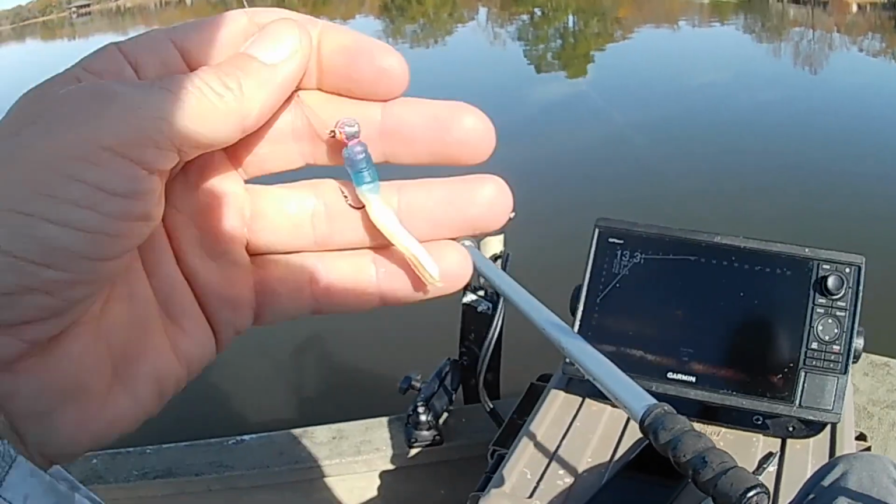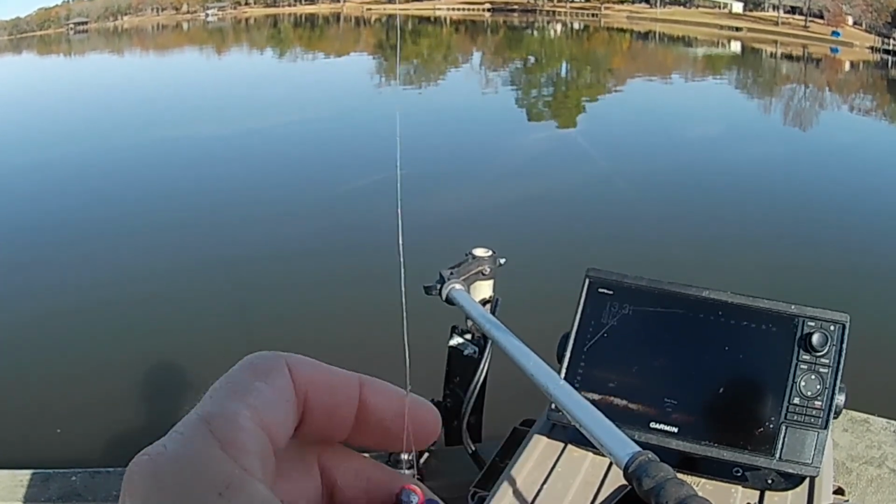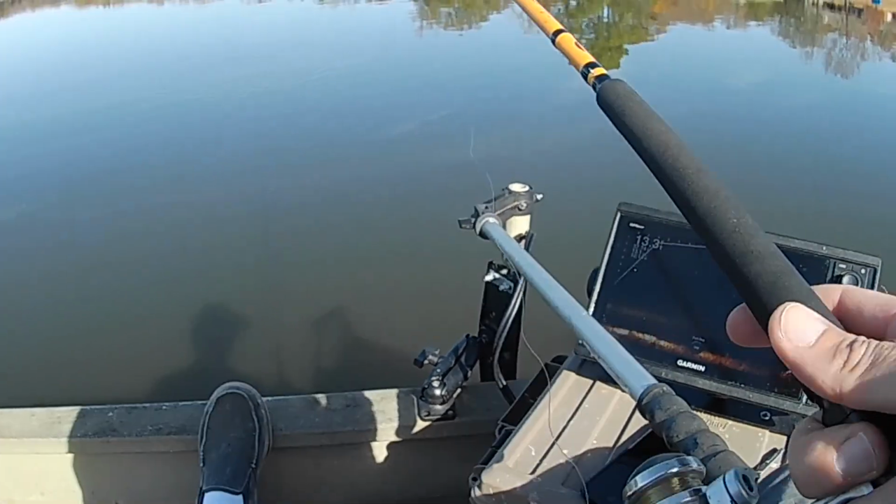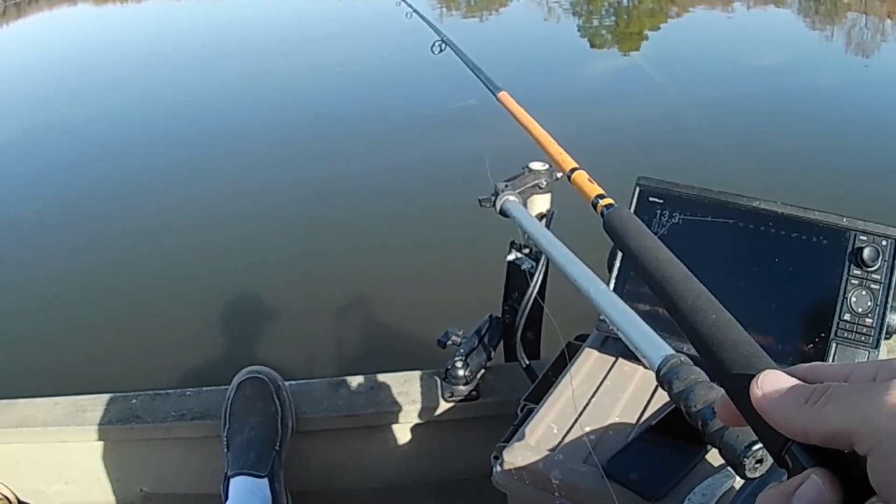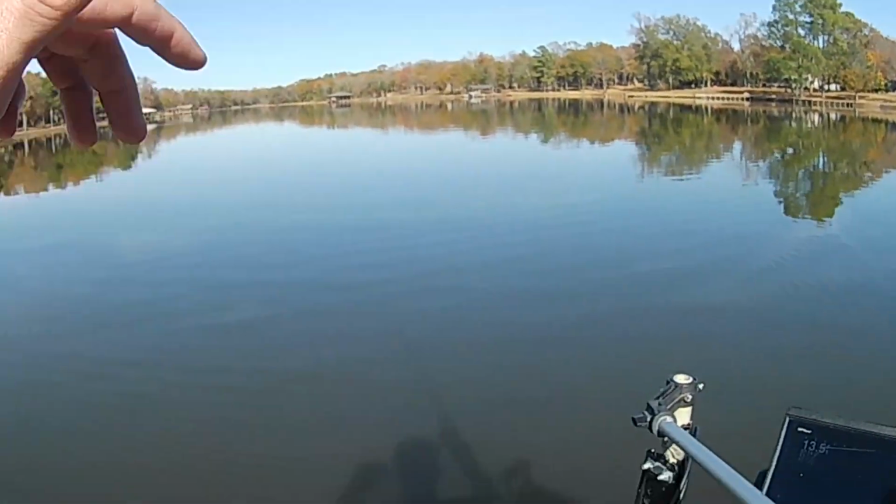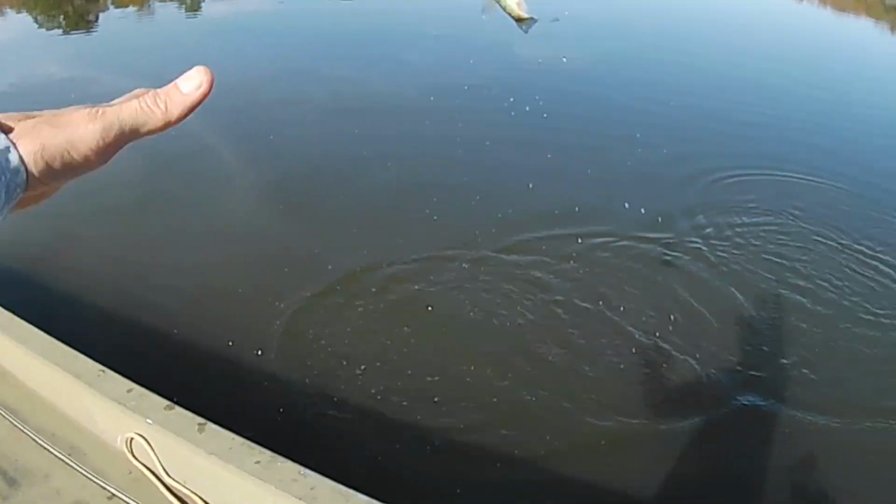I guess it stinks. Trying that old pink and blue now. This is an 1/8 ounce as well. You can see the head's been beat up on it. It's caught a couple of them. I've got 15-pound line on this pole because there's usually a lot of cover around and you have to get them out of it, but this is just open. Oh, I hadn't come out and got it, guys. Look at there. Look at that.